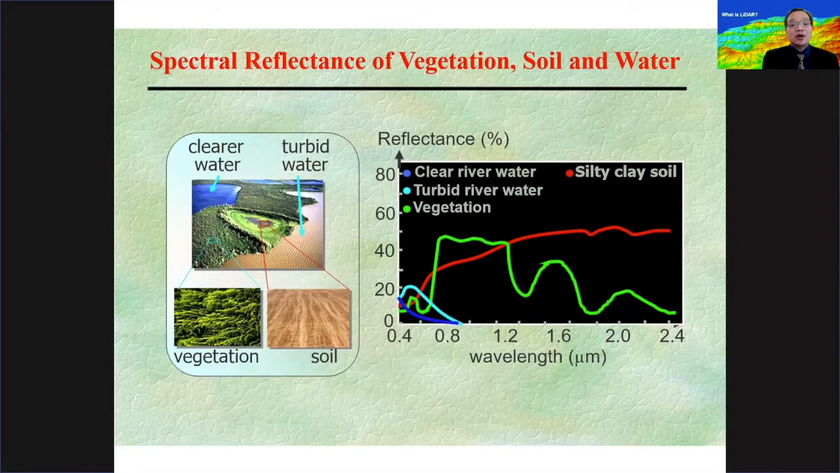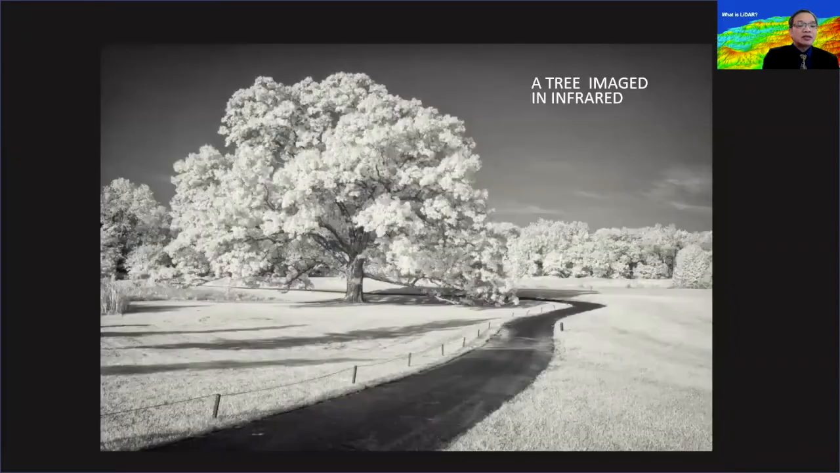That's why sensors have been designed to capture that phenomenon of plants reflecting back a huge amount of infrared. And this next slide would actually show you a tree and a scenery, which is a scenery of a prairie, perhaps, and it shows you an infrared image of that particular prairie.